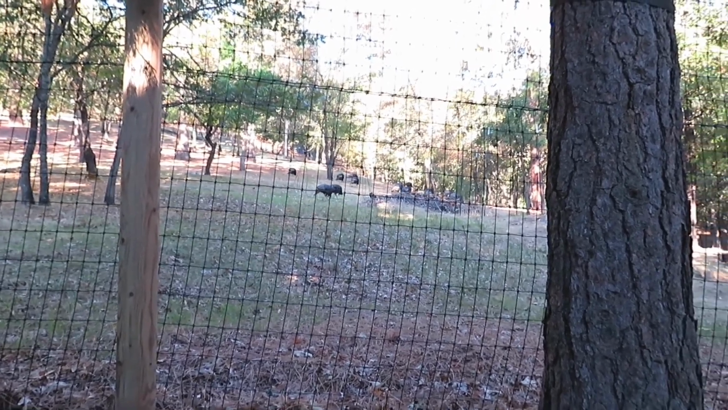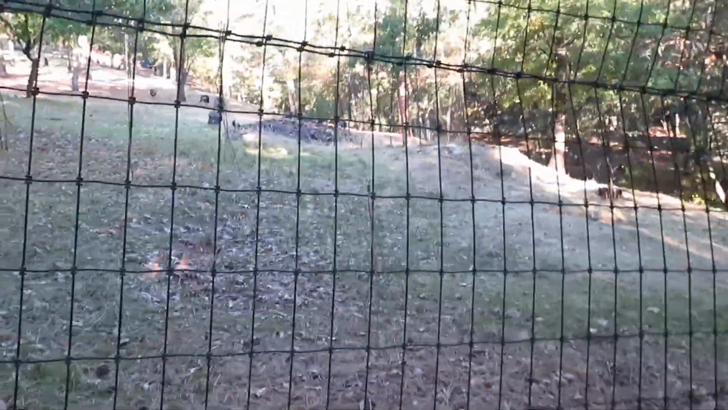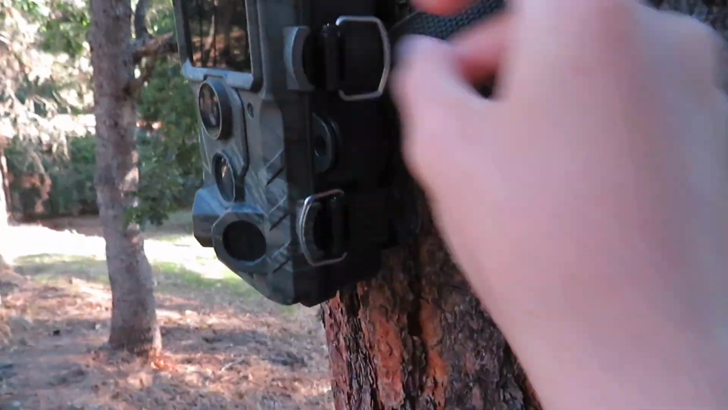Camera trap is still picking them up. Alright, I'm gonna check it now. Even though it's still picking up all the turkey. Alright.